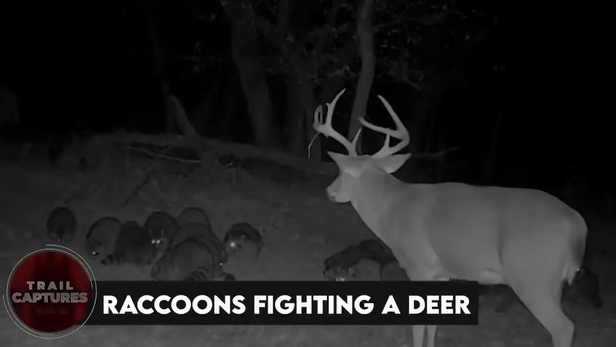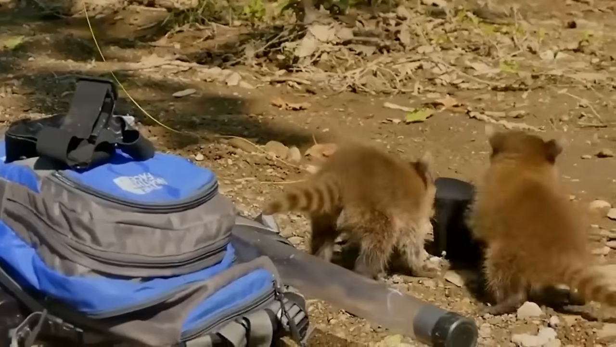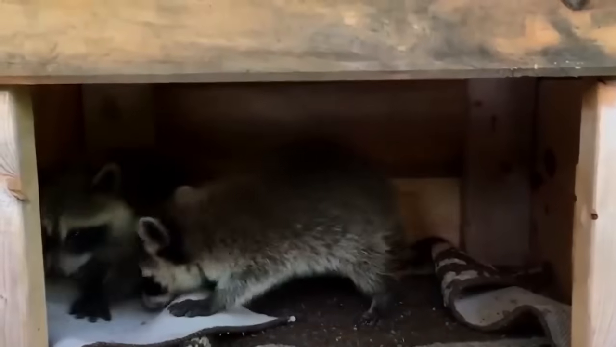Raccoons fighting a deer. You know those pesky raccoons in North America that are always causing trouble for humans?